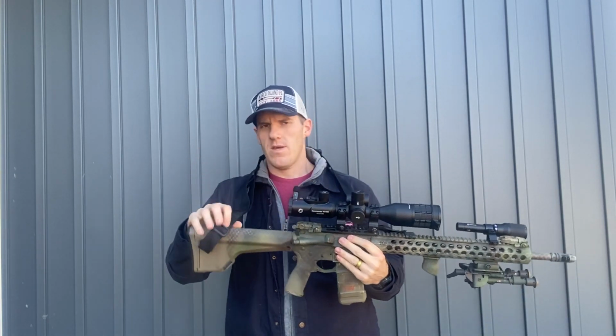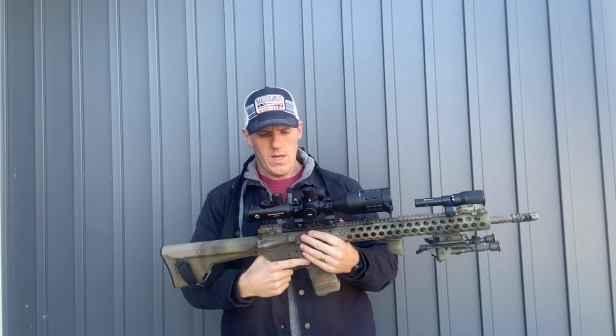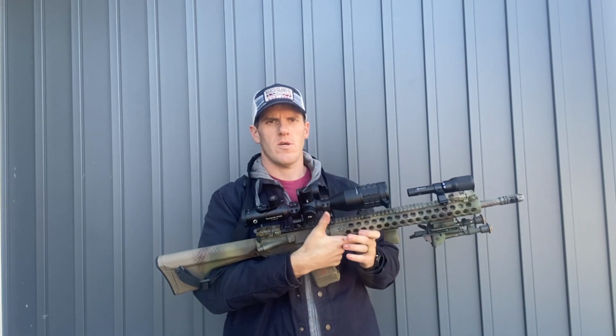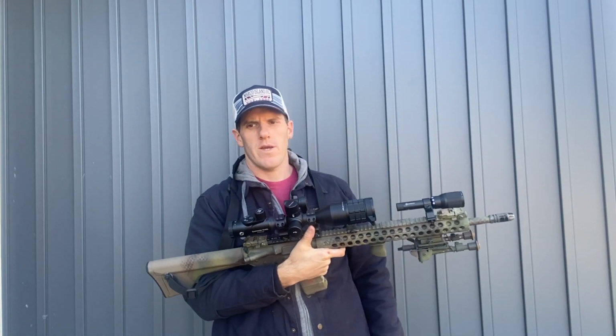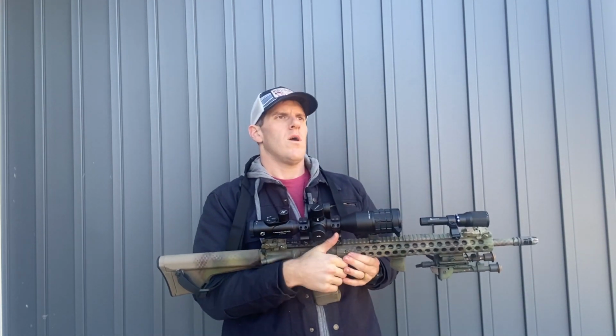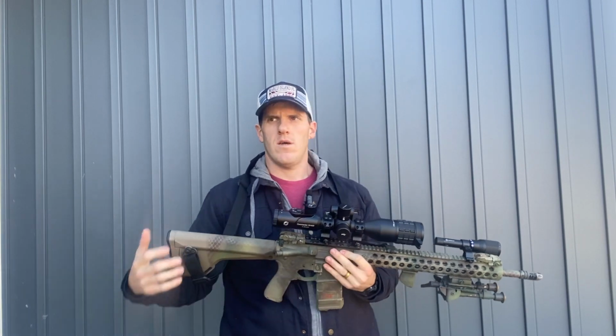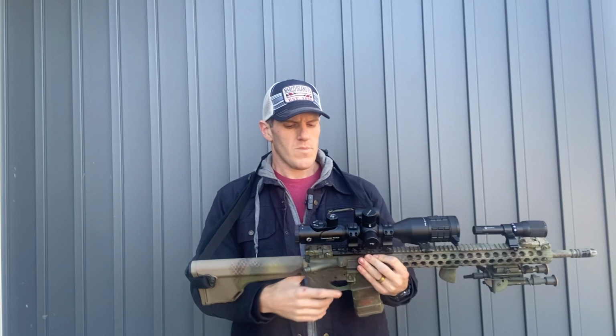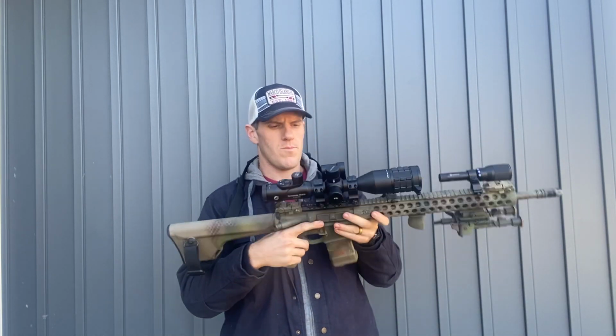This scope is heavy. I would not want to carry this a long way. I would not want to go trekking through the woods with it too far. If I'm going to shoot this, if I'm going to hunt with it, I'm going to want to sit somewhere and prop this bad boy up. So that leads me into kind of the different philosophies of use for this scope.